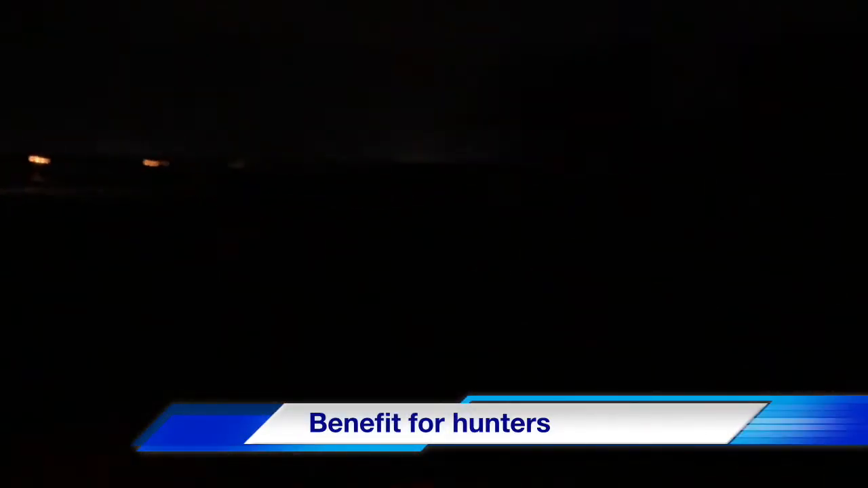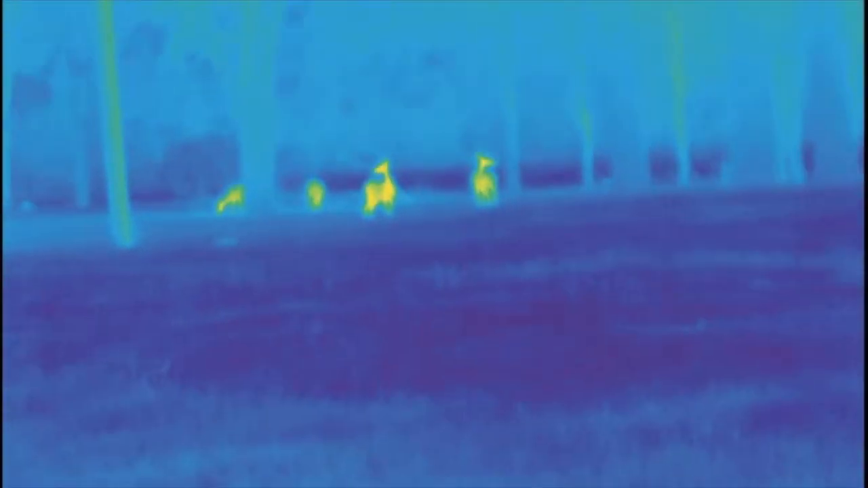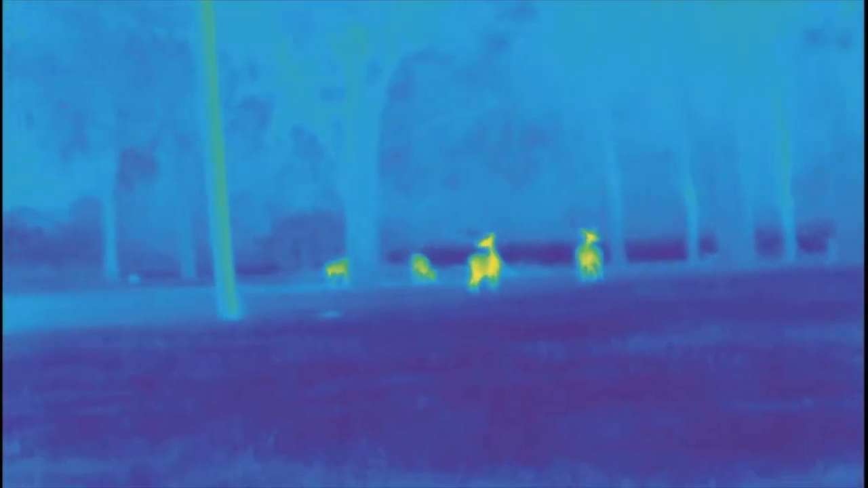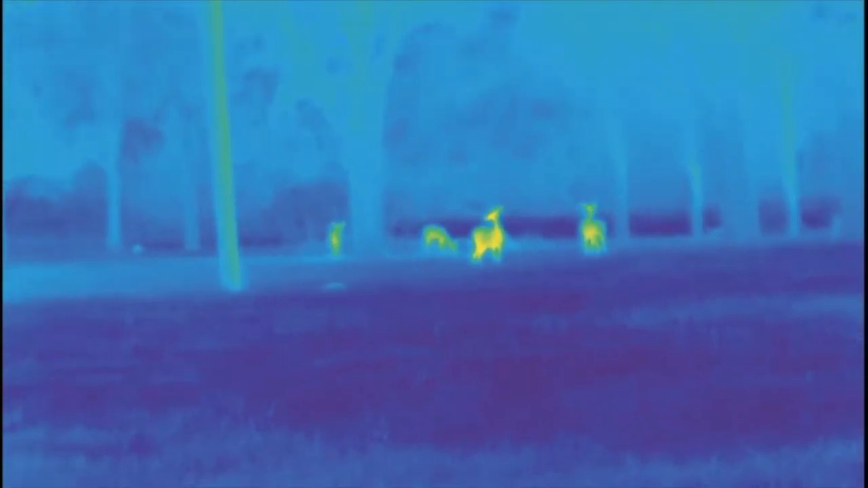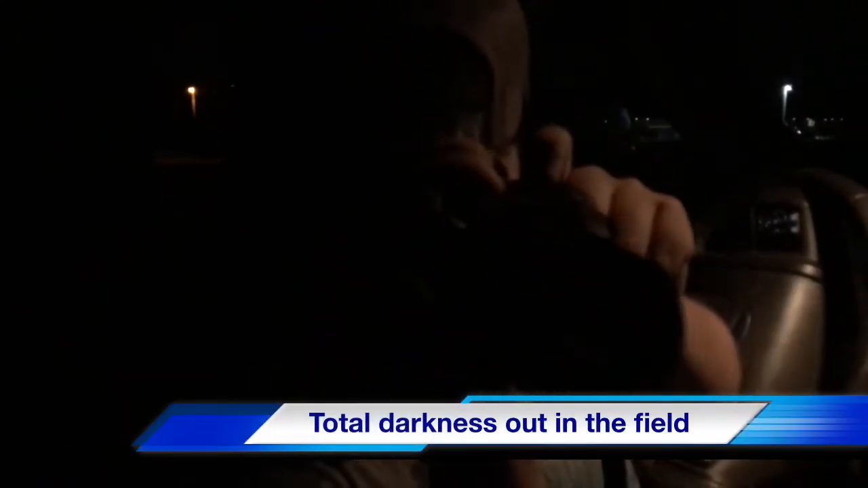One of the benefits of a unit like this is that you can't see in the dark, we just have this little light on. I'm going to take a look out here, and okay, well, my flashlight's barely working, but there you can see them with the thermal. The camera can't even focus on it, but they're out there. It's very dark out, and through the thermal imager, we're looking out there.